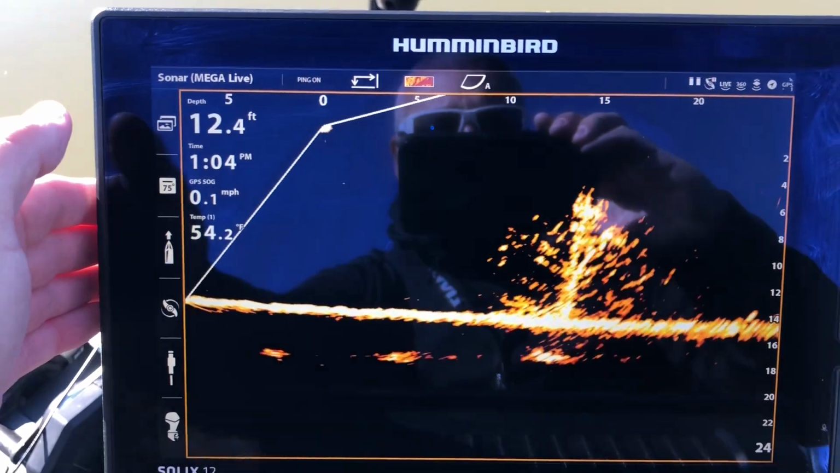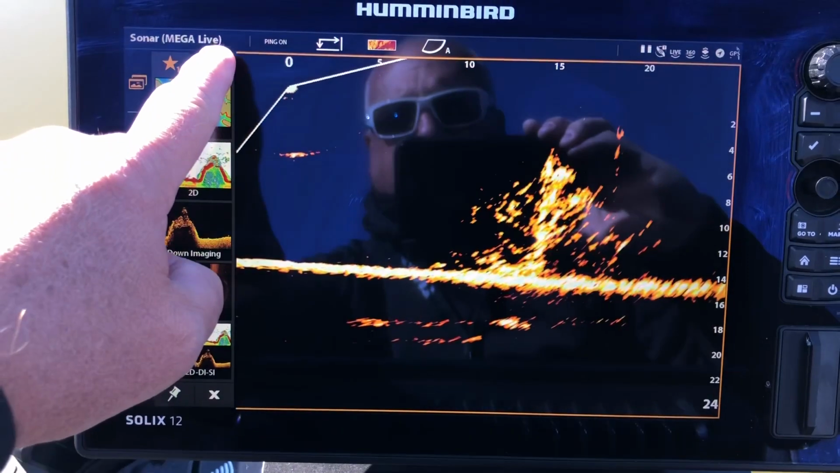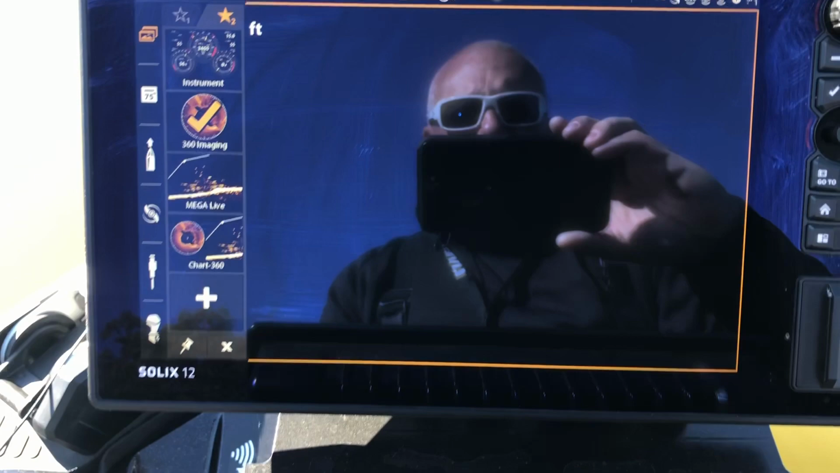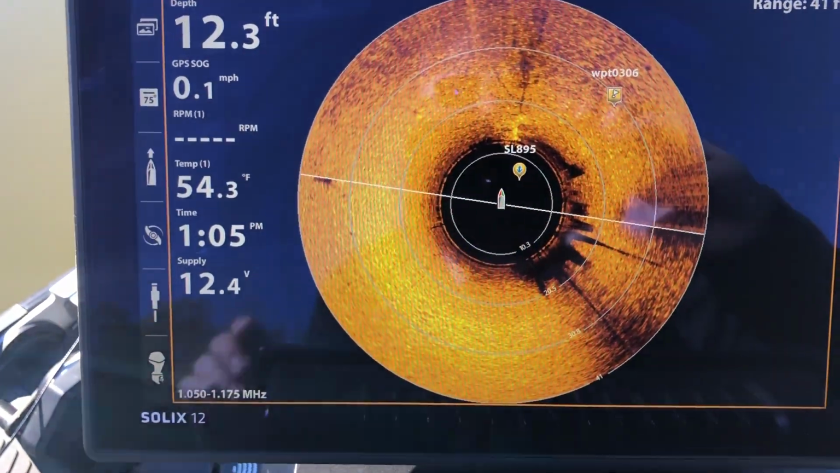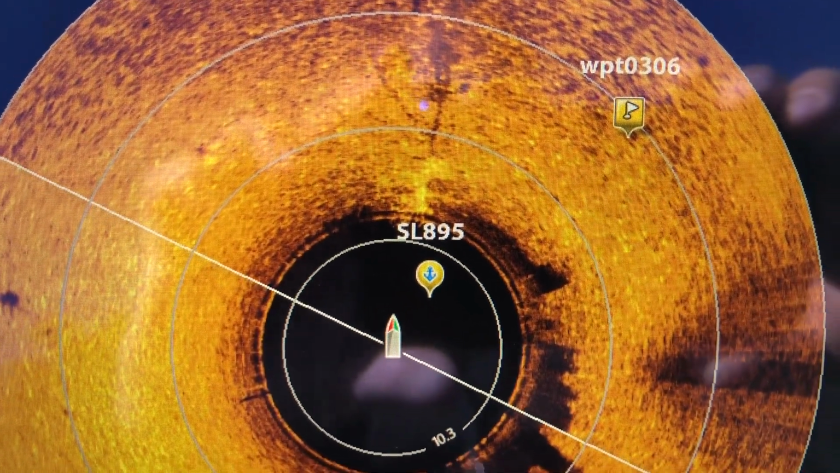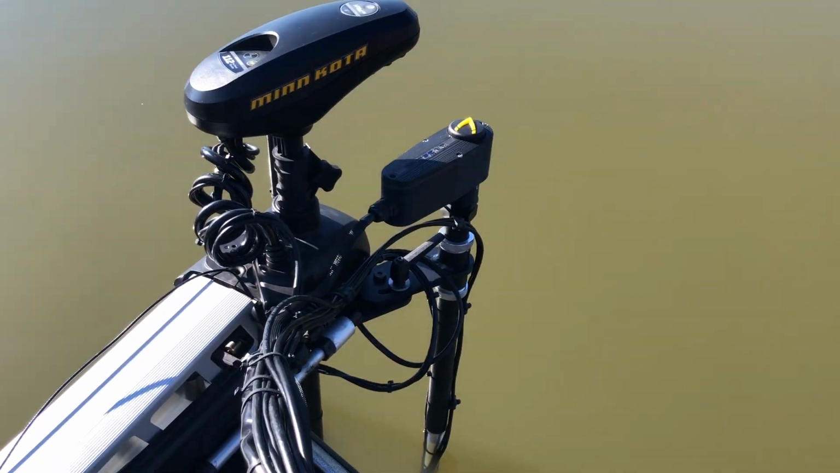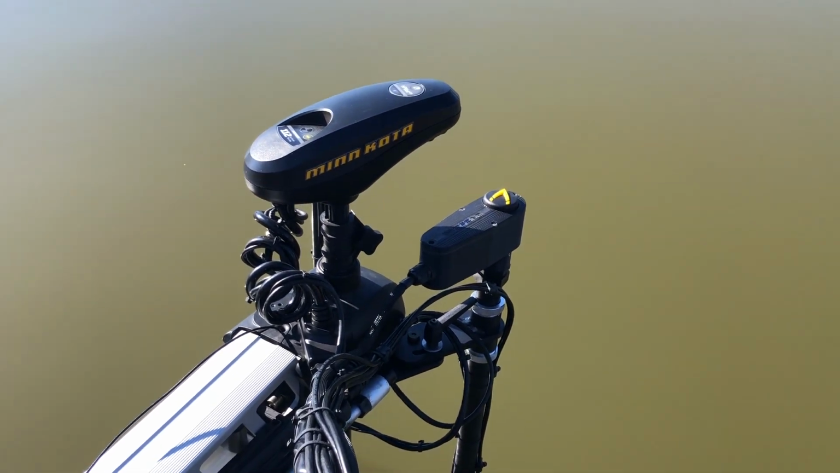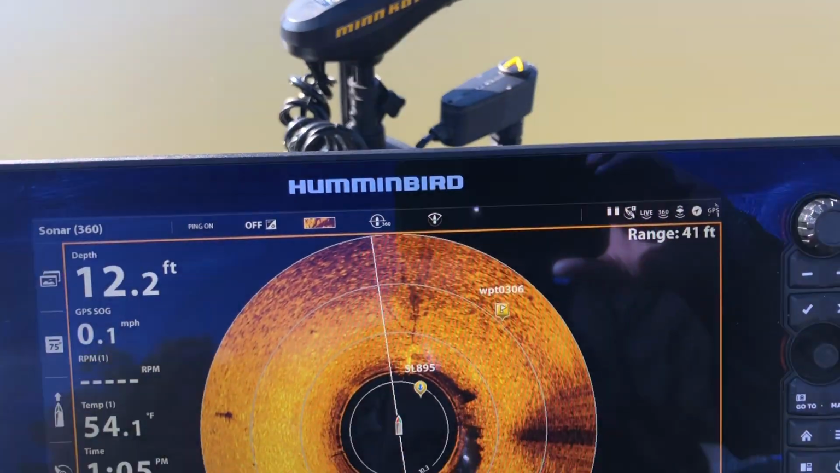Now, let's go over here to the 360 and kind of let you see what we got going on there with the 360. I'll let you look at it. You can see that brush pile right in front of us on that waypoint. And there's the Livescanner. It looks like I've got the transducers mounted pretty close with the arrow on the Livescanner so far.